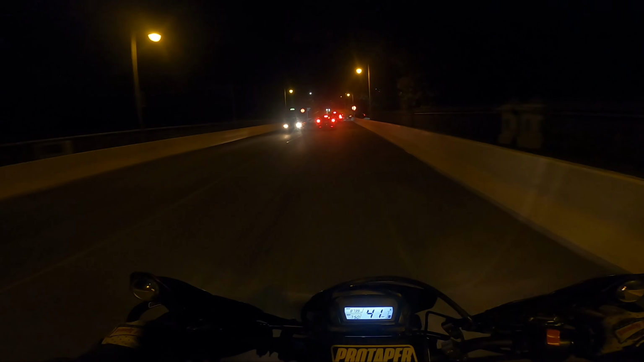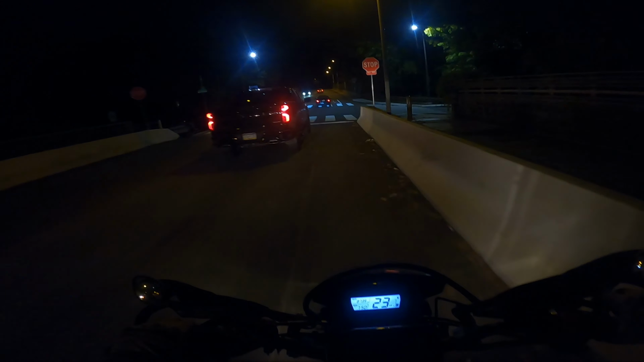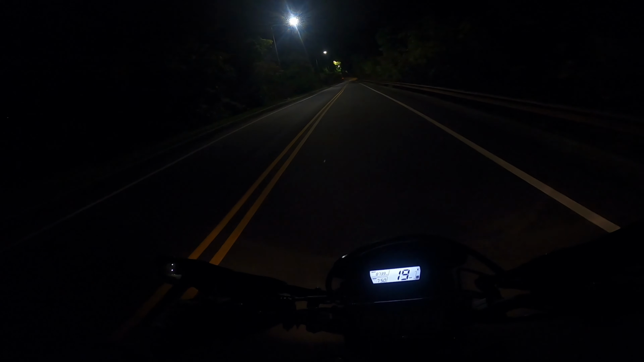Yeah guys, I mean, completely different wheel setup. The Sumo wheels are definitely harder to wheelie than the dirt wheels, just because they're smaller. So, getting used to it, but we're getting there. Just trying to ride more.